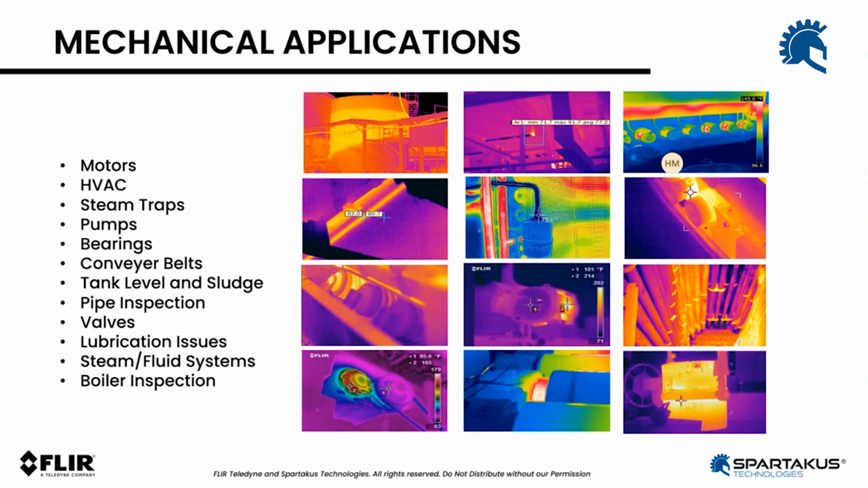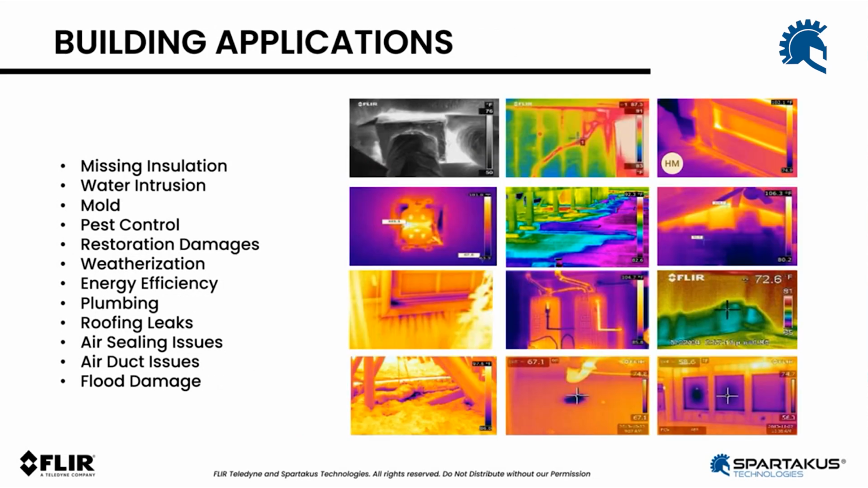You can see some great examples here: steam traps, bearings, conveyor belts, valves, and boilers. So there are a lot of different areas where an infrared imaging product can help us find a potential issue. Then you're getting to another fascinating area, which is building inspections, building diagnostics.